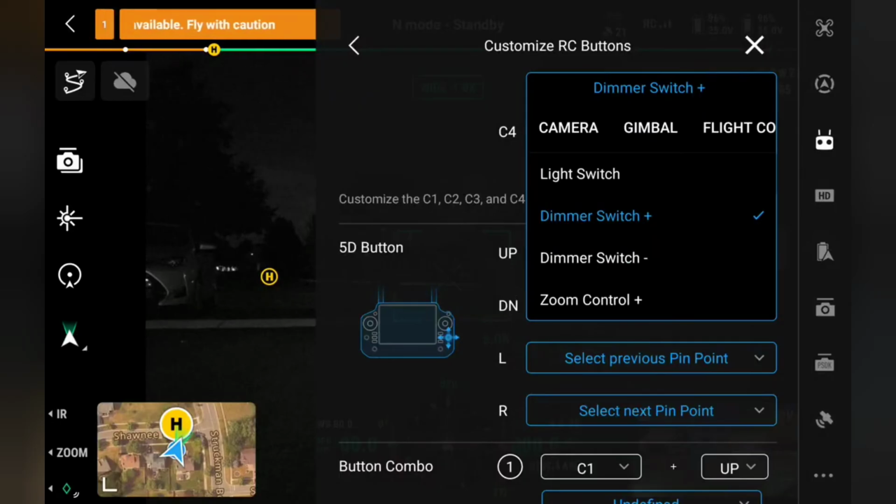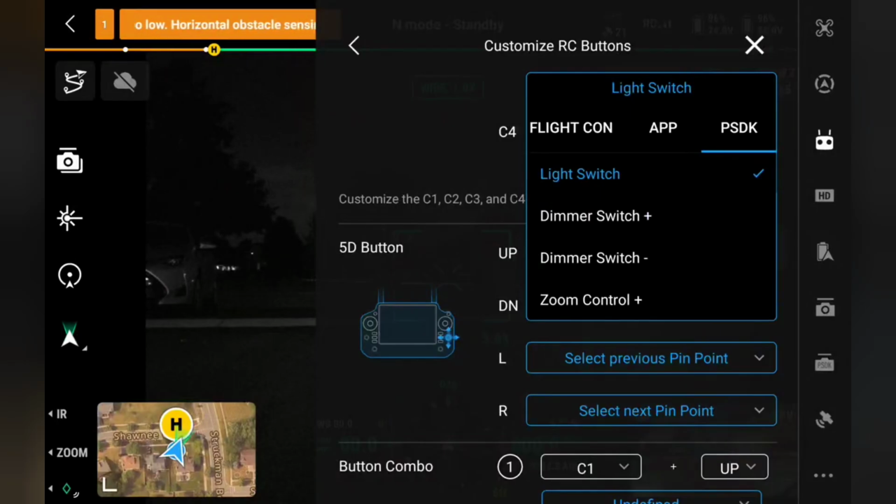Is that what I want? I think I want light switch.